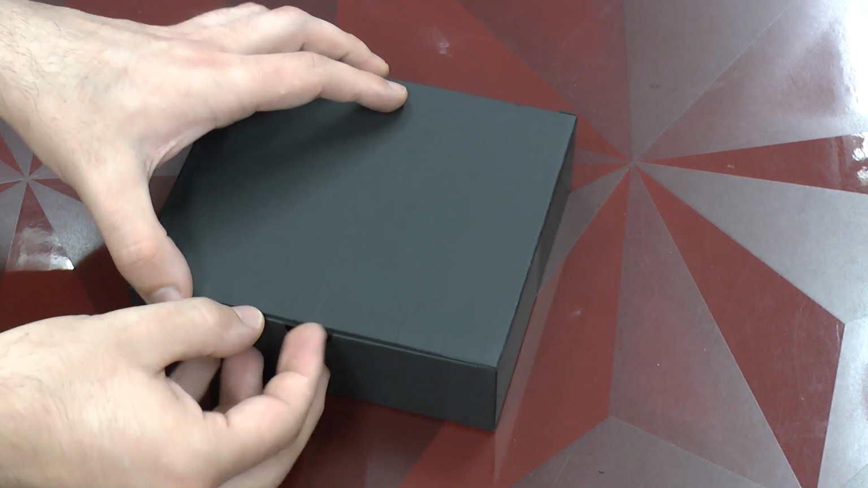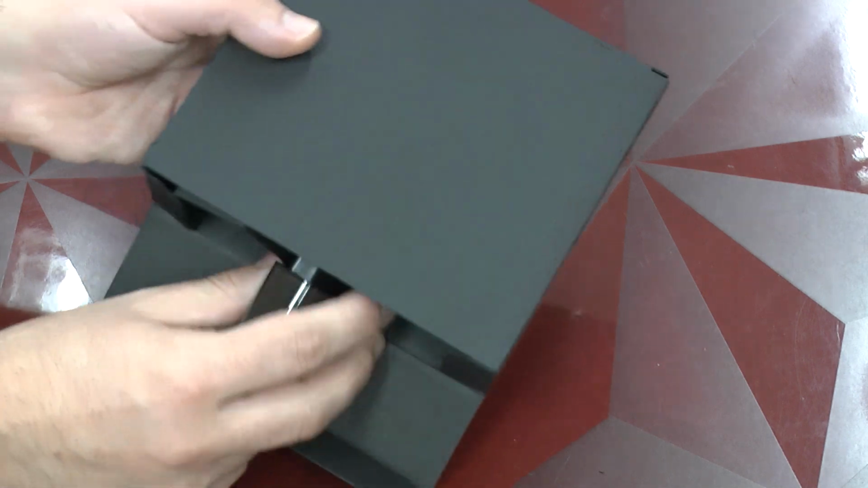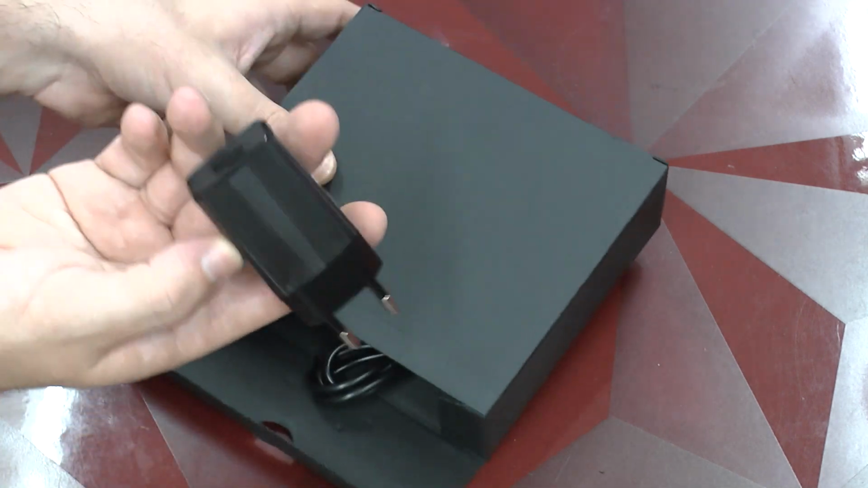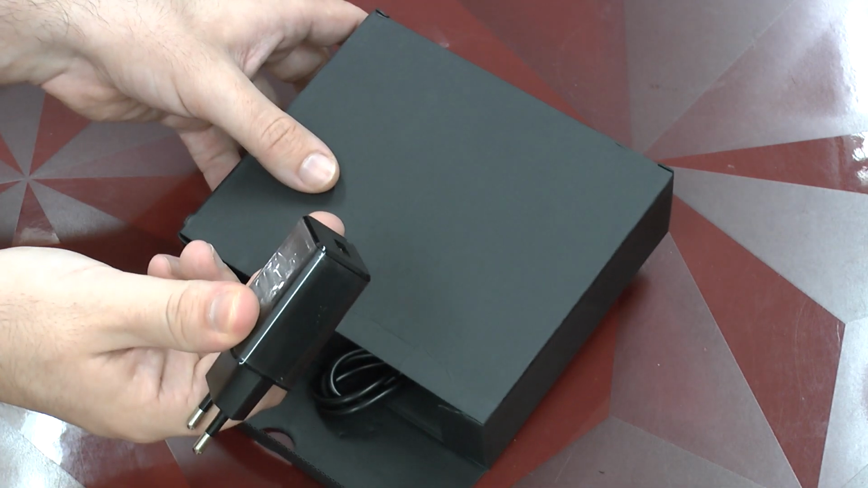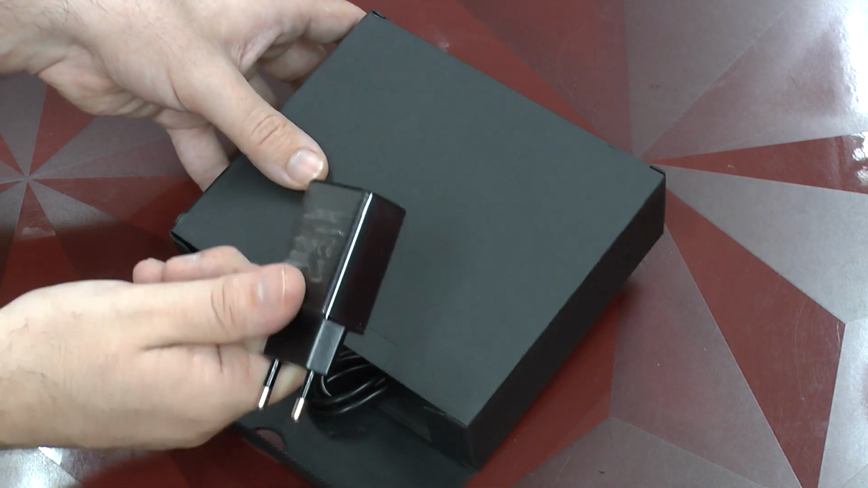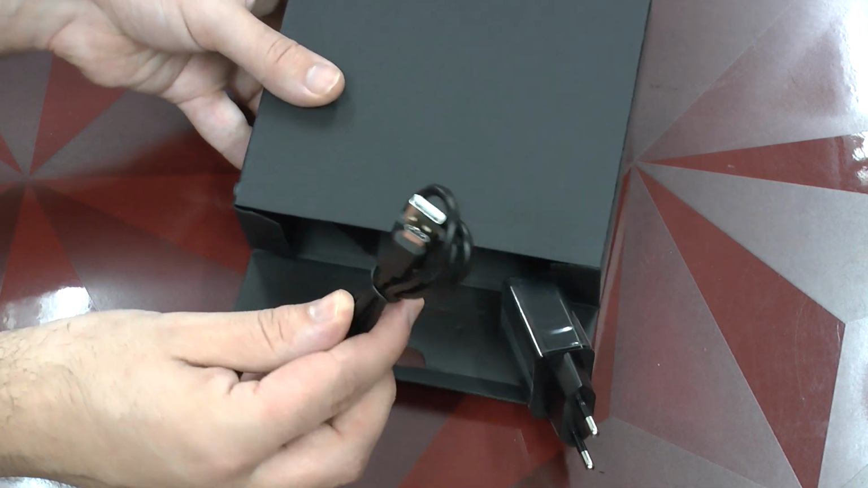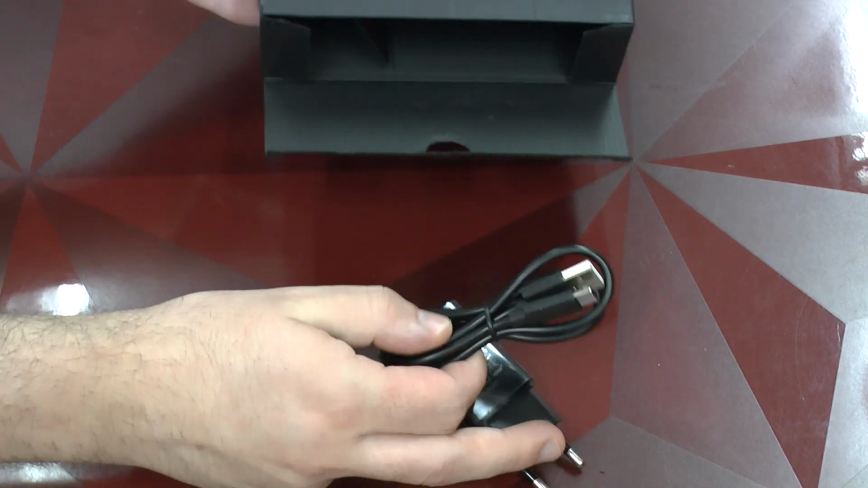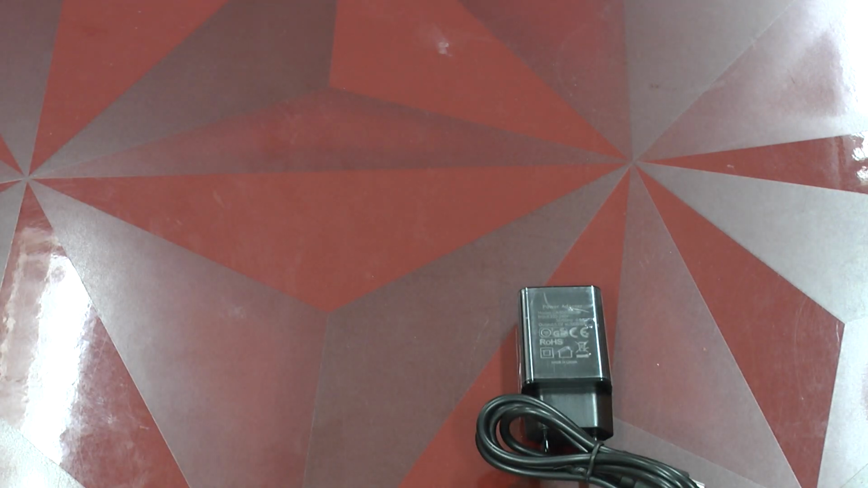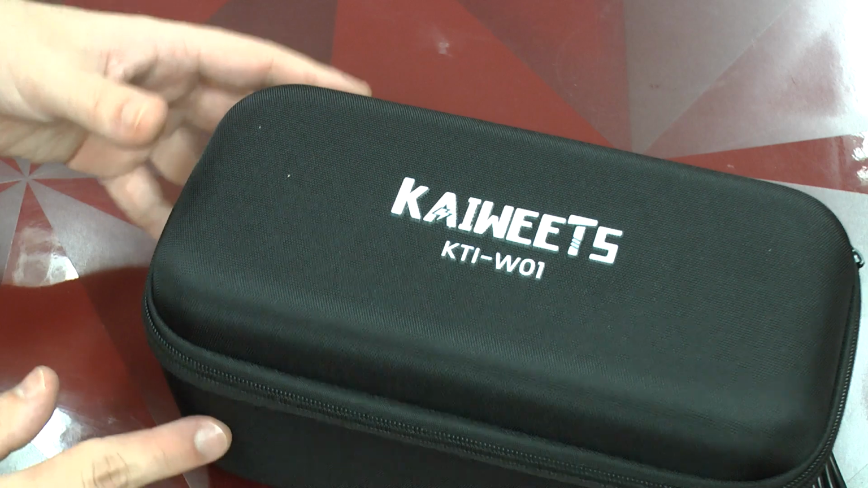This is the usual cable box. Oh, nice. We actually do get a charger here, which is claimed to be 5 volt 2 amp output. So not even that. It's a pretty nice charger. And here we've got the USB-C cable. And with that, it's already time to open that girl here.